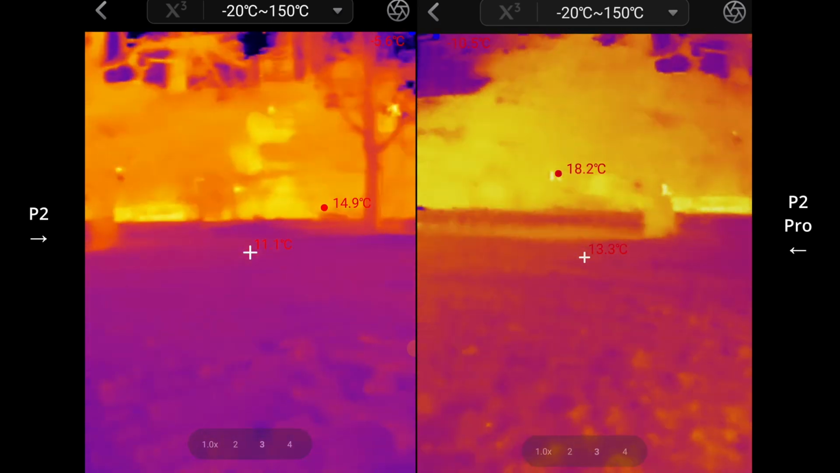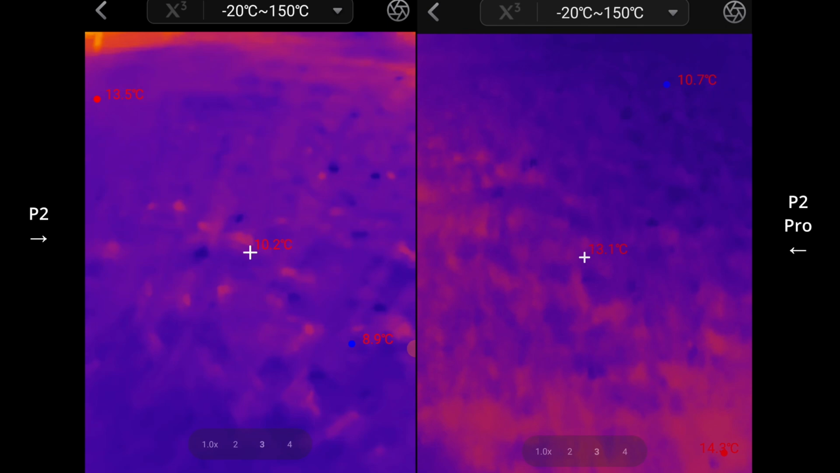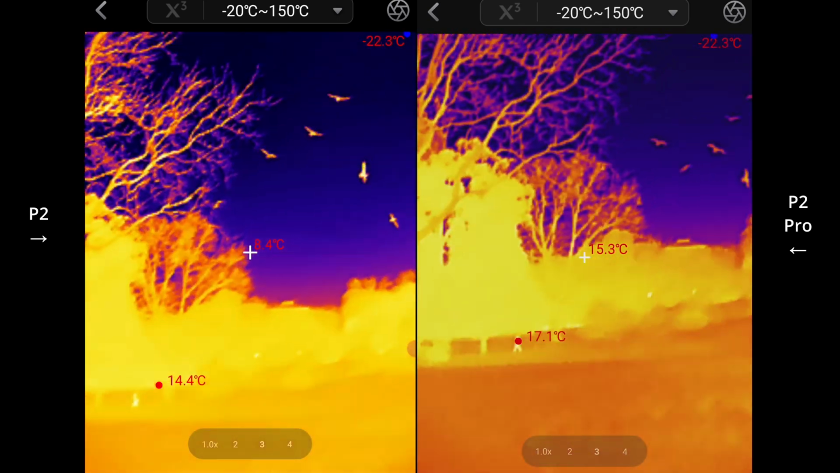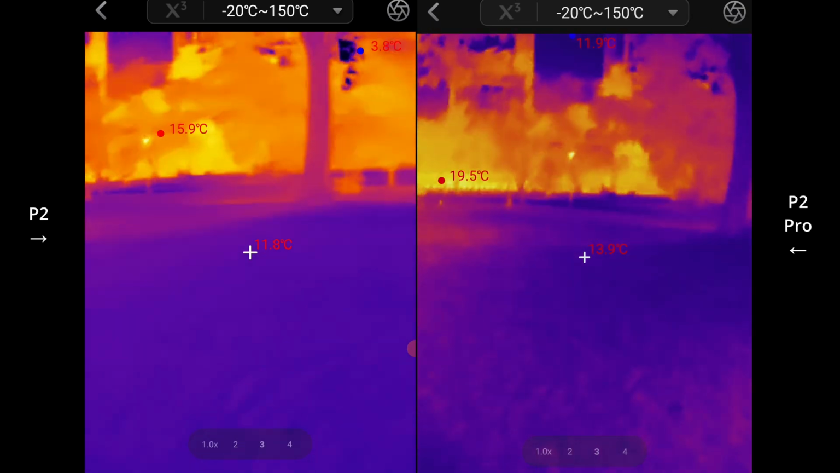I've lost the word for it, but I think it's emissivity. Emissivity value or something like that. Otherwise, you're not going to get an accurate reading.